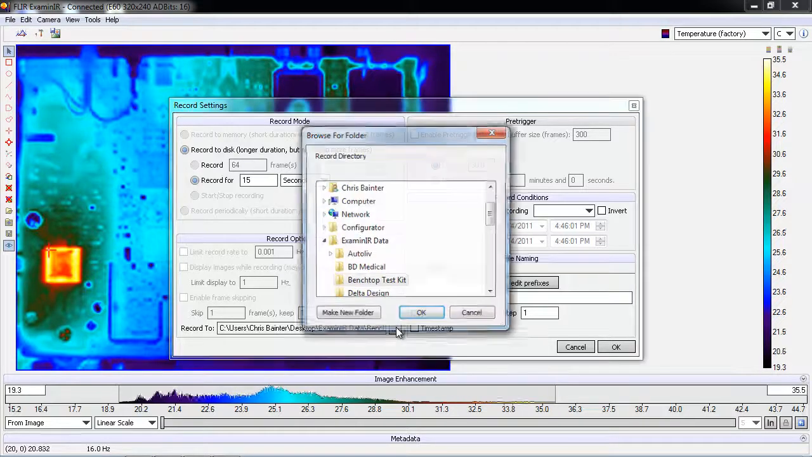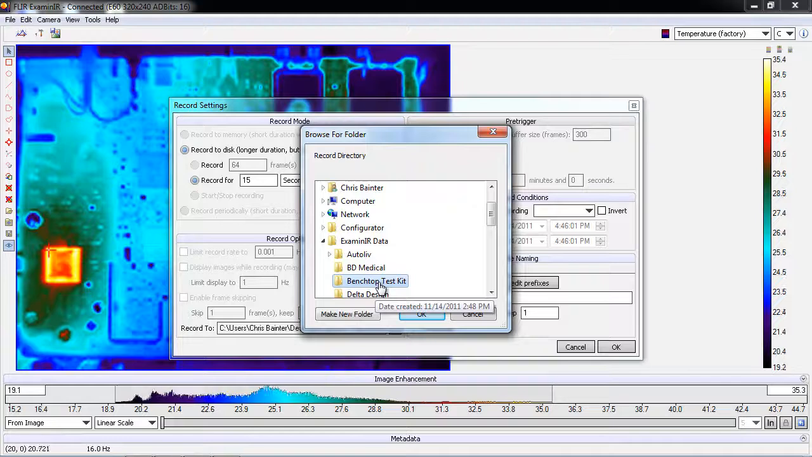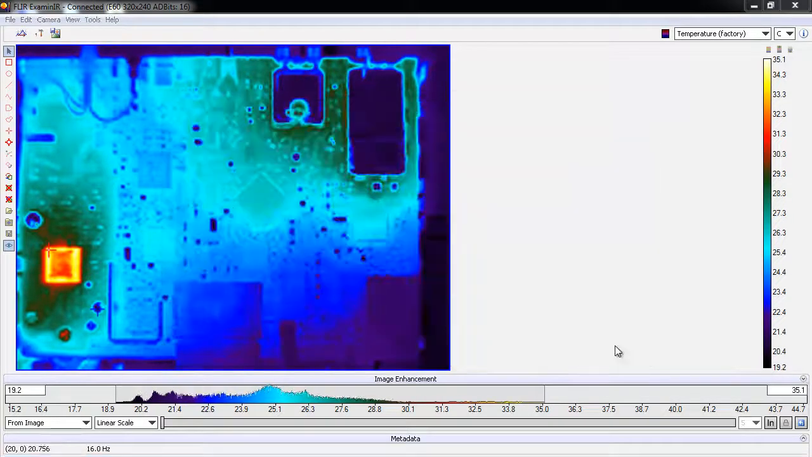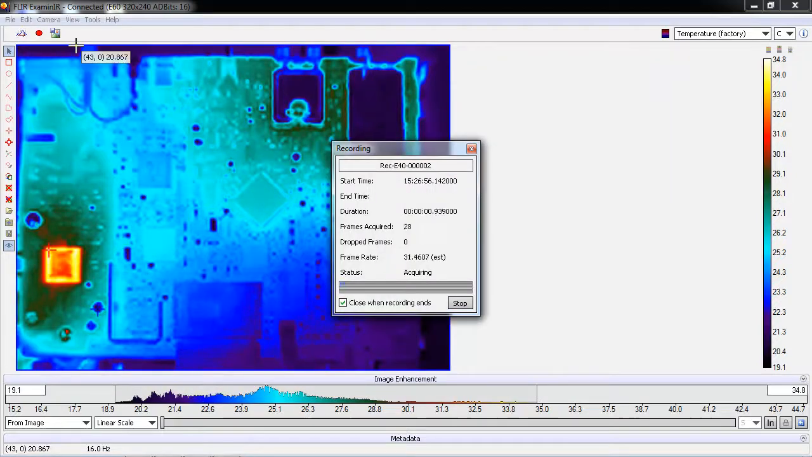Then I choose a directory I want to record to, so I'll choose Benchtop Test Kits. And I can even give the recording, be it a movie or a snapshot, a unique name as well. Since I'm using an E40, I'll choose E40 for the recording as well as the snapshots. When I'm all set, I click on OK, head back up to my record conditions and click on record a movie. Now when I do this, I'm going to go ahead and turn on that printed circuit board, and we should see it heat up when we look at the recorded data here in a second.